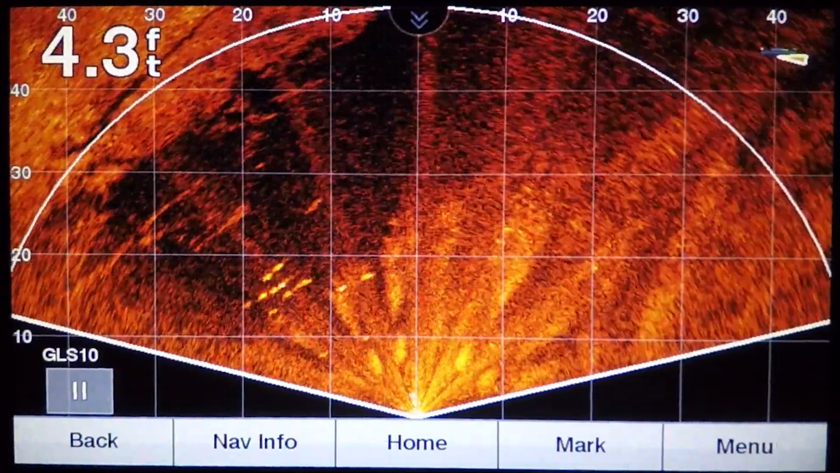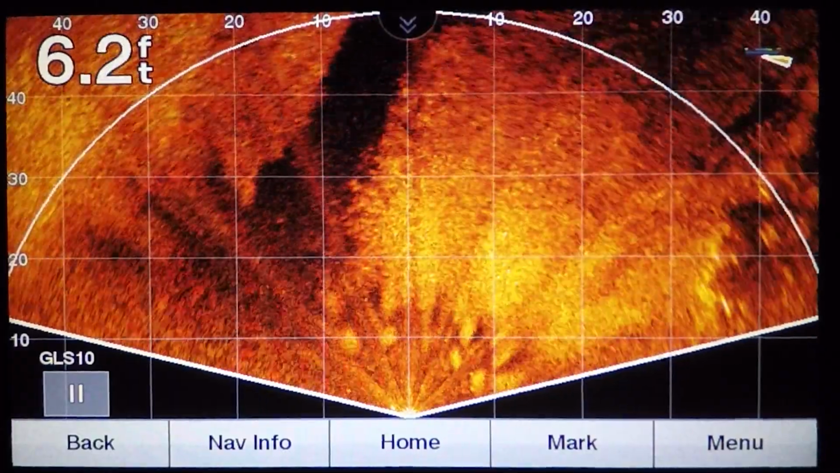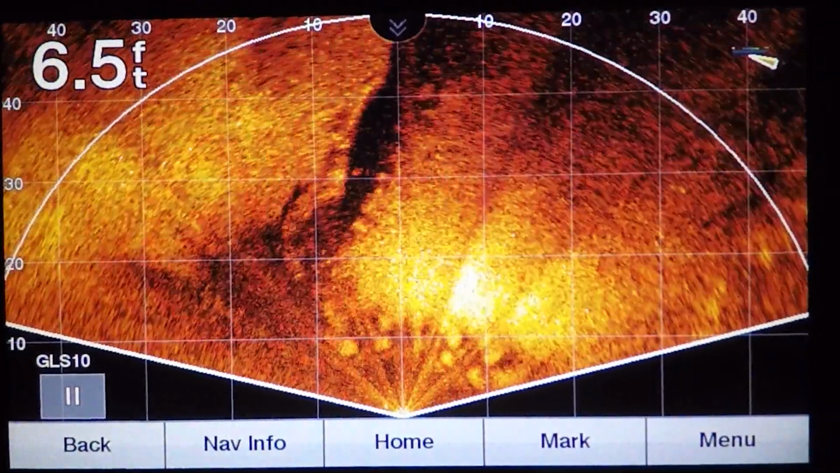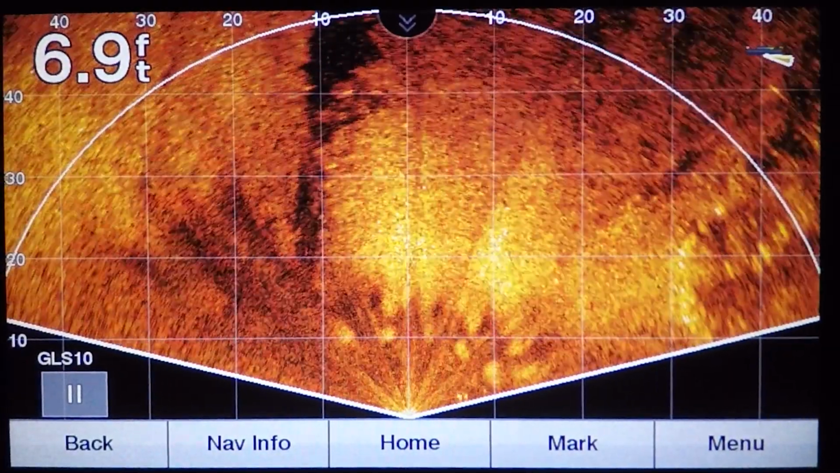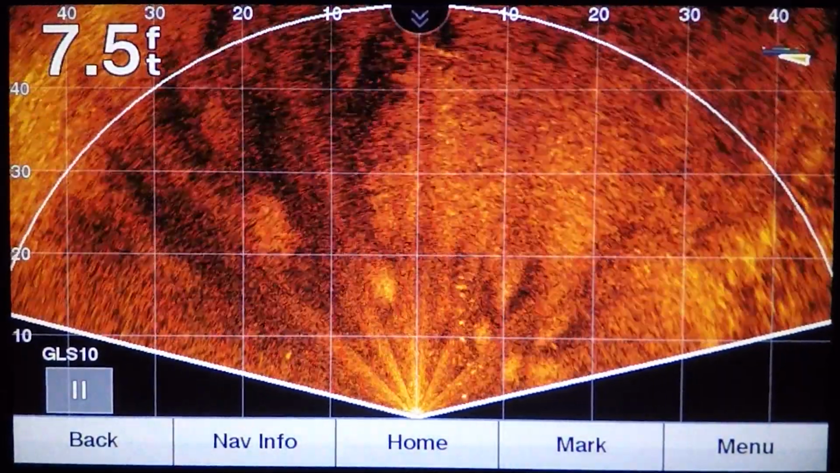That's the channel, that real dark spot in the middle. I can tilt it, kind of point it down more, and it'll start reading what's down in the channel. As I decrease that angle back up, and you see you start losing that detail.